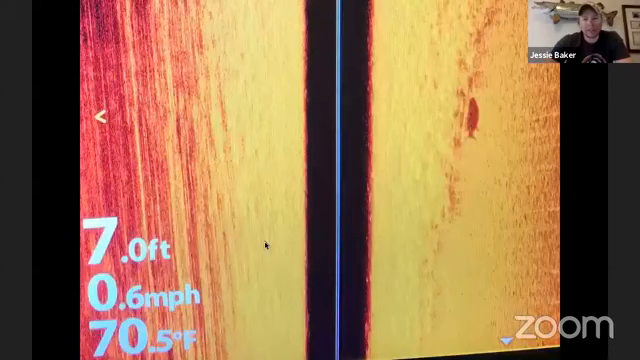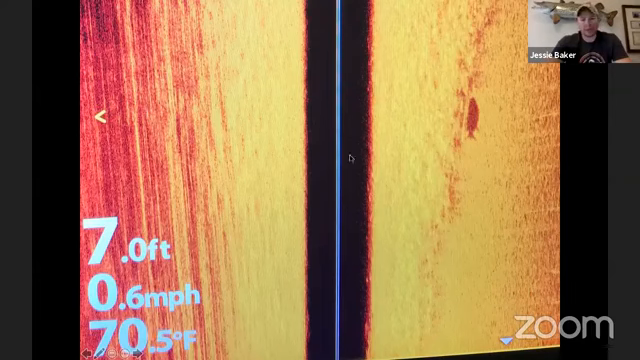Next slide here. This is in a casting scenario, right? I'm going 0.6 miles an hour. It's the summer, we're casting. If you look at this, you can see on the left side of my screen, it's basically all weeds. We're going really slow. This is a big weed bed. If you look on the right, again, we've got a weed bed, but you can see the transition line from sand to weed, right? It's up this transition line.